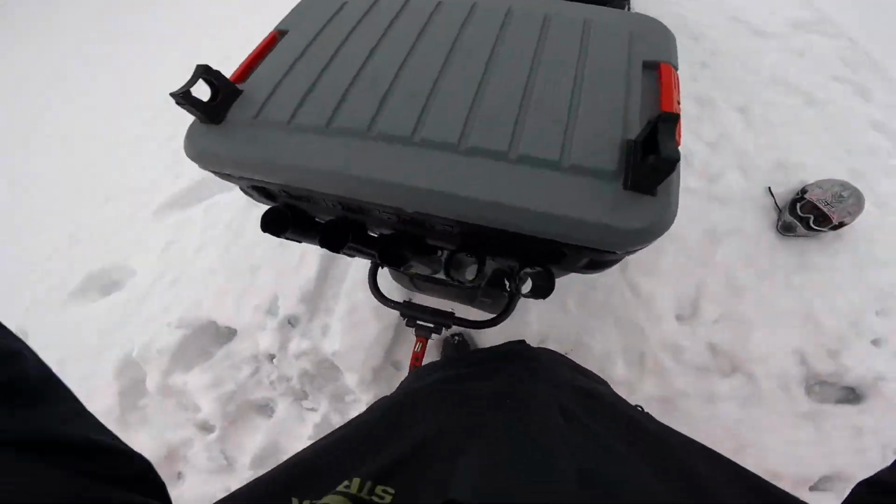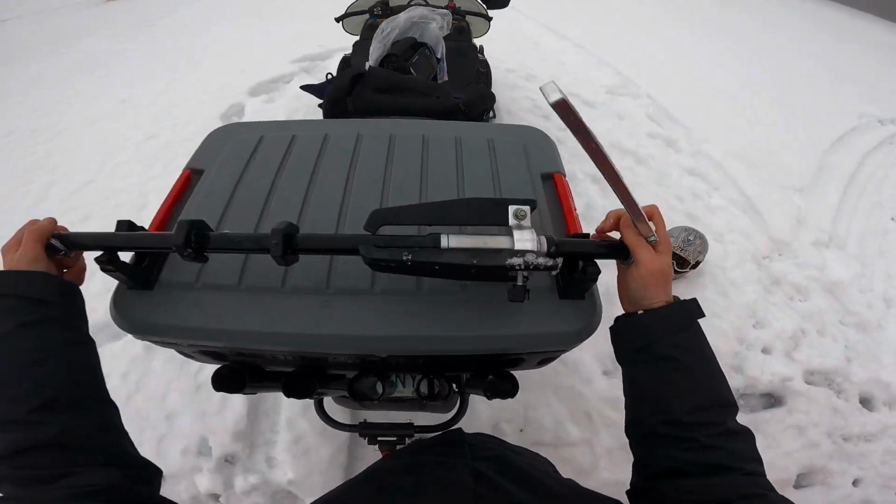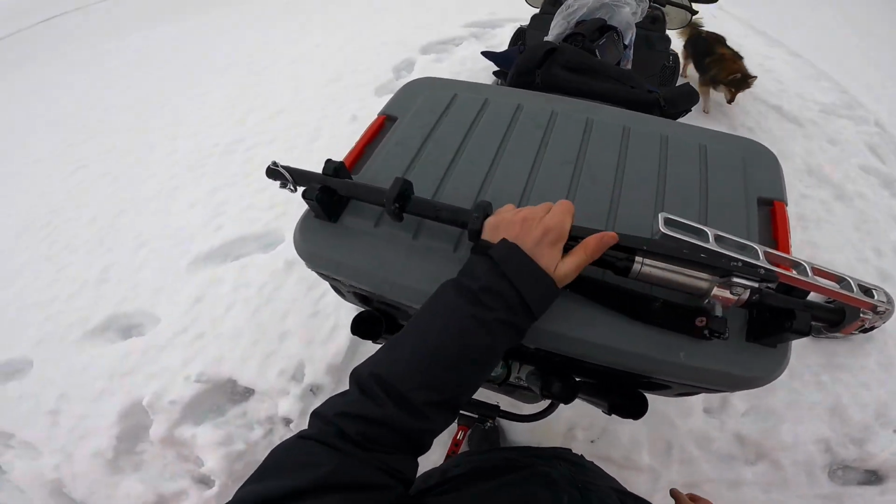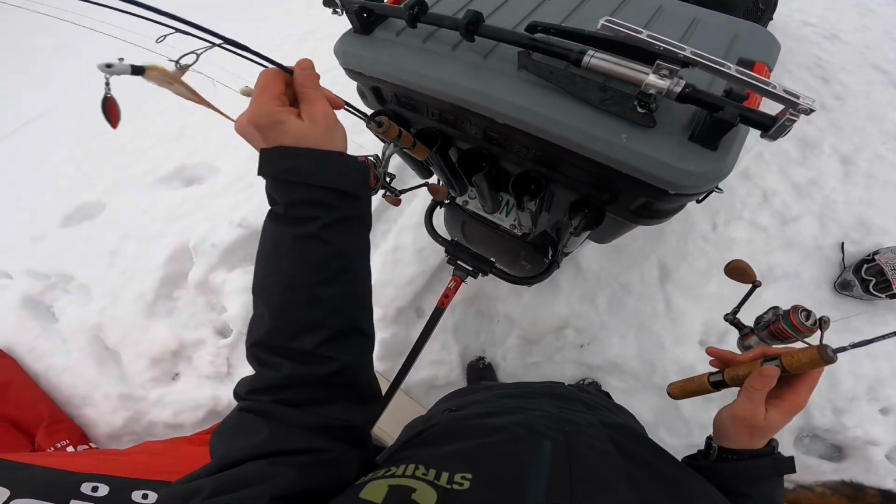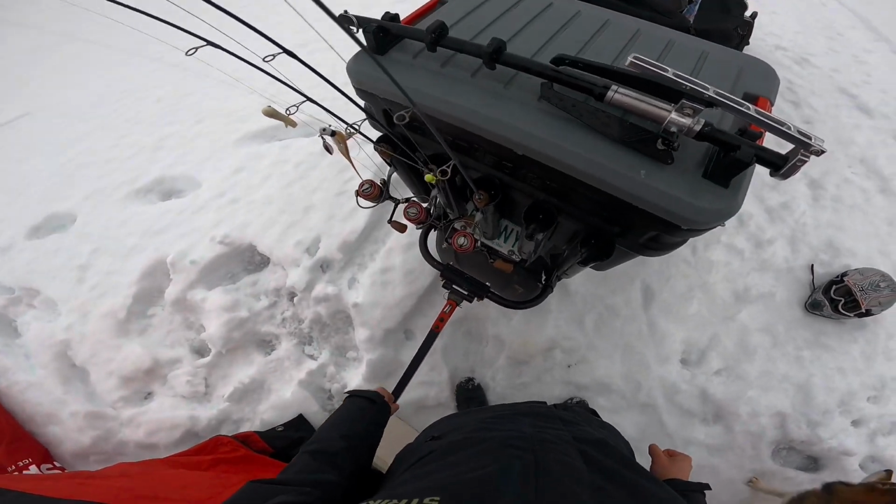On this lid I just mounted a couple tool brackets, and then my pole just locks in there, stays up on top, so everything's nice and secure and solid. All my rods just pop in to the holders here. So yeah, a little mobile and works pretty good.